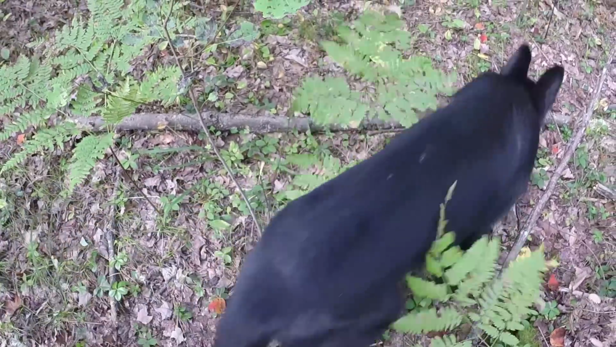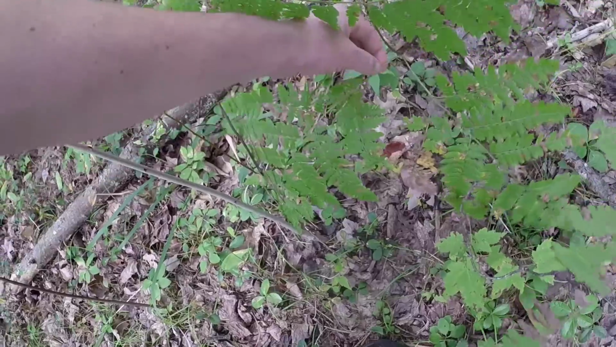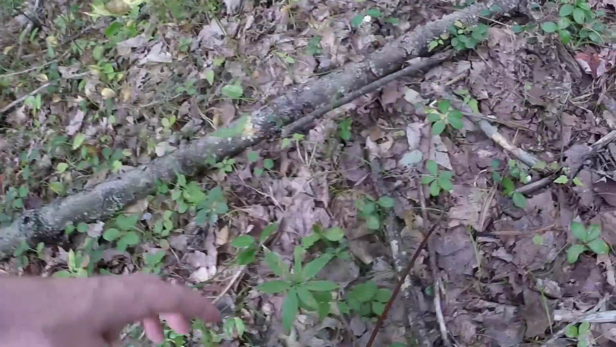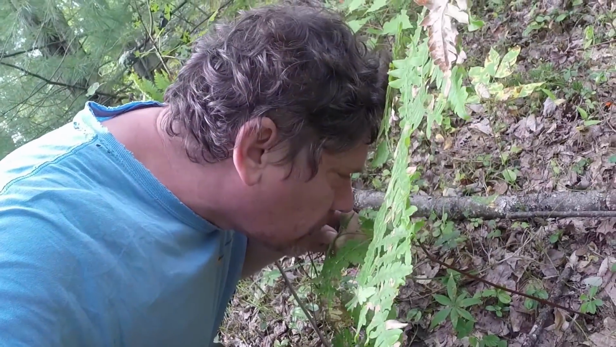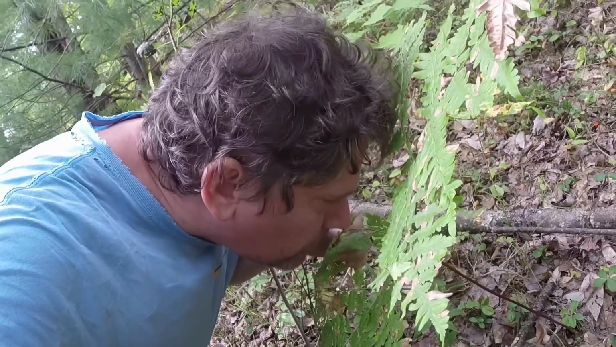Something. All right, I'm going to smell it. It's like still wet. Probably just Willow's pee. Now all I smell is fern. All I smell is fern, which is a pretty strong smell. Okay, now I've got something on my fingers.